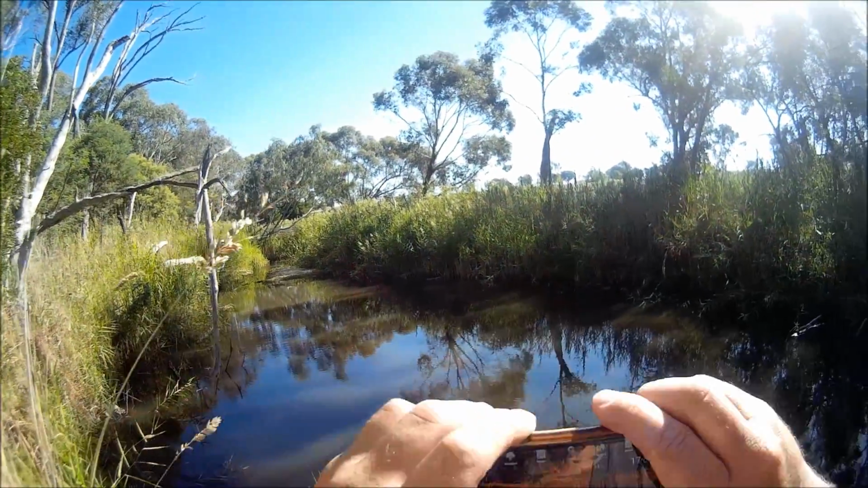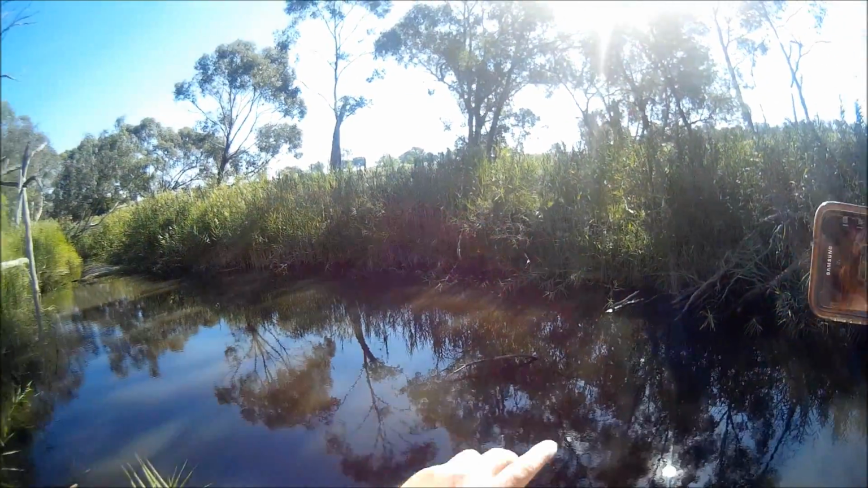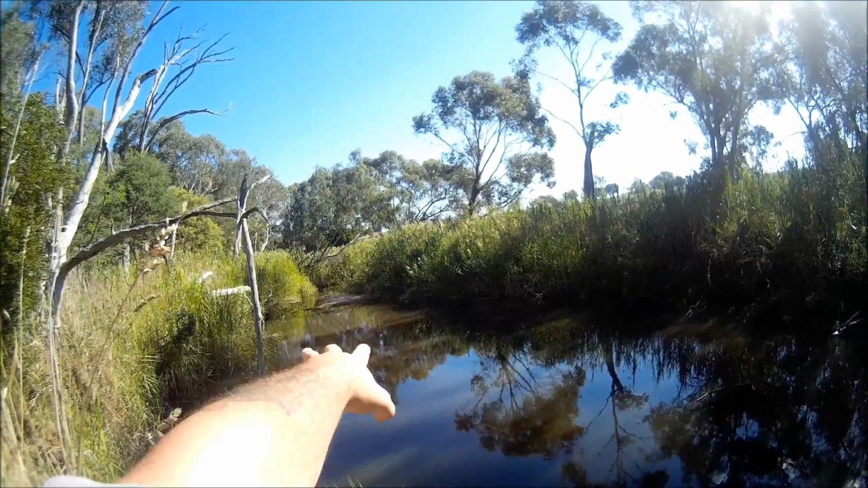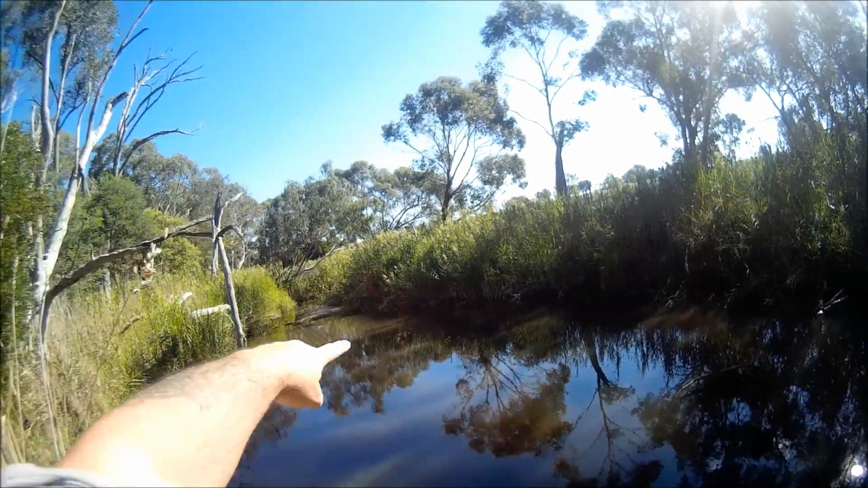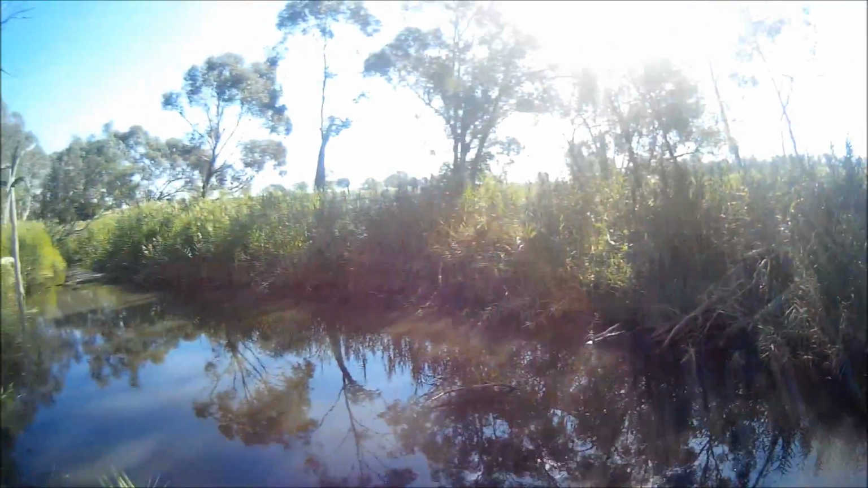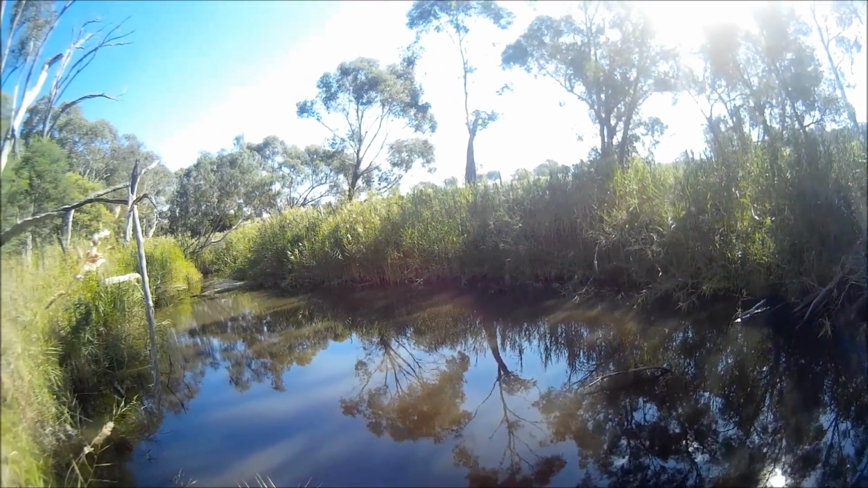I would imagine, this is just my theory, that during the day the redfin will be around them edges, possibly down that end there in the shallow water over that gravel before it gets down into the deep, and then of an evening they may move up into this shallower water to feed. So I'm going to grab my soft plastic now.